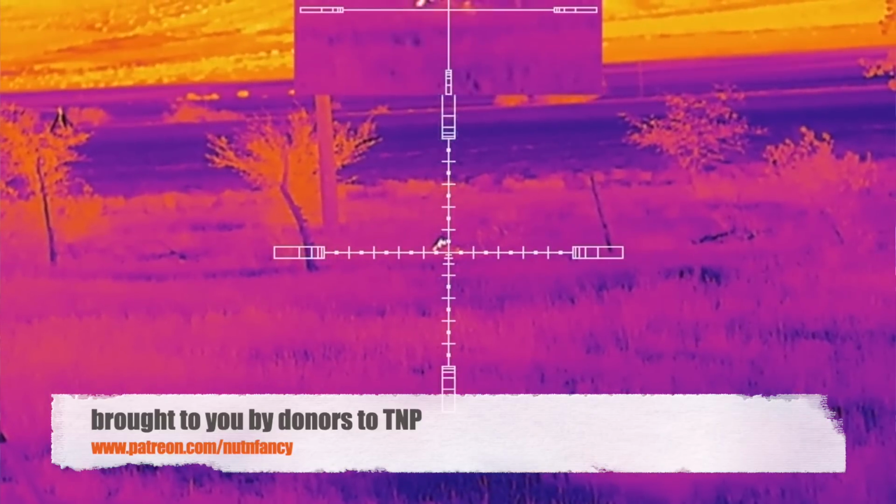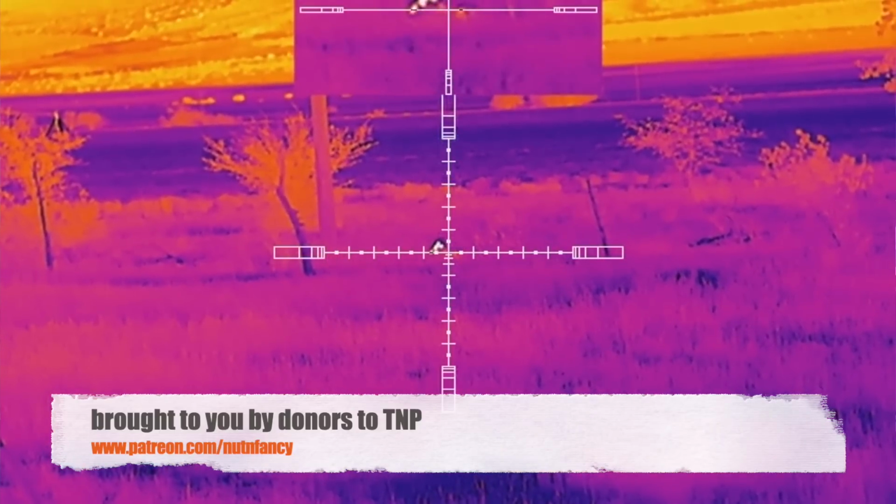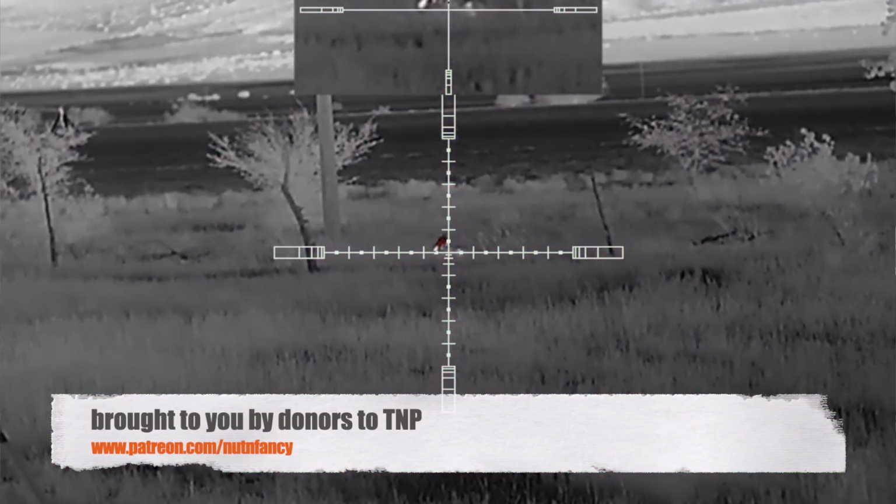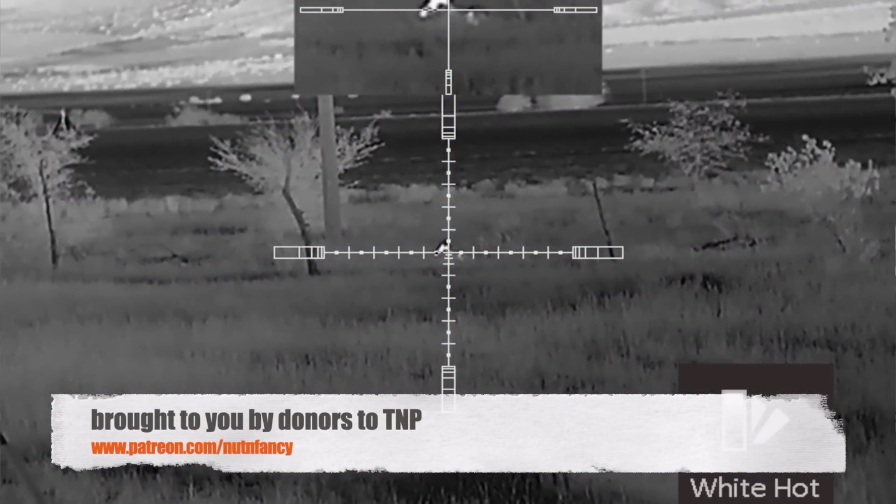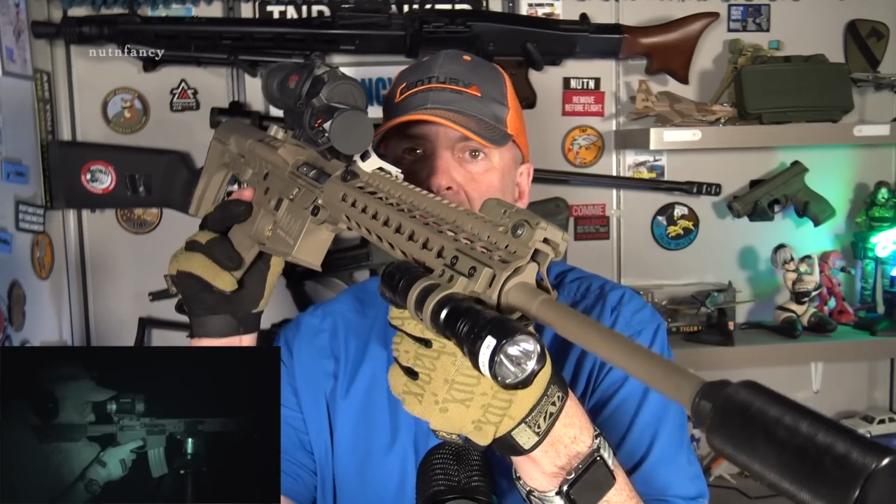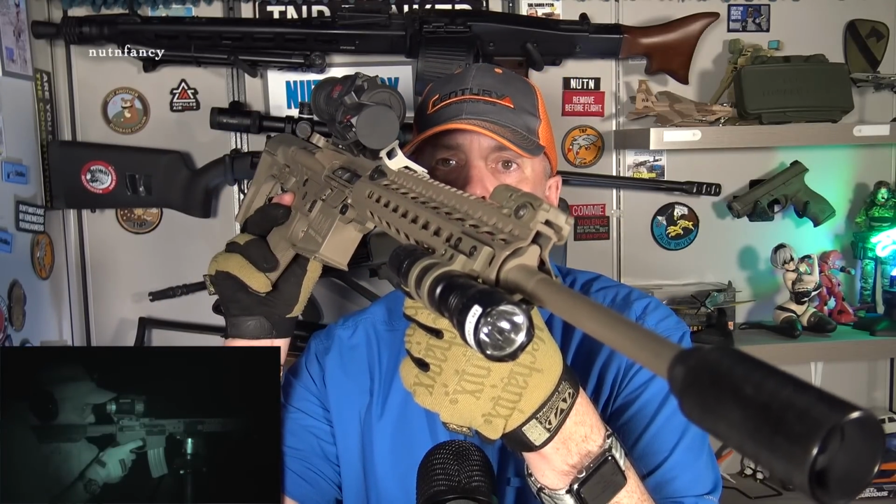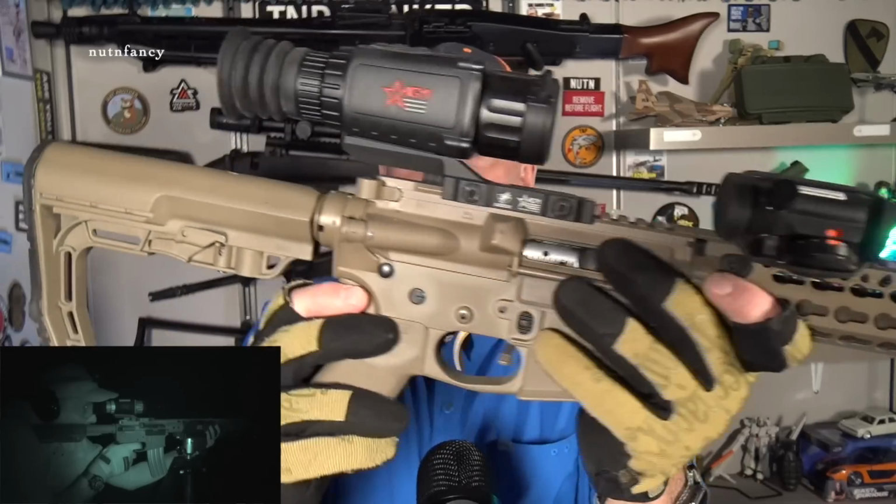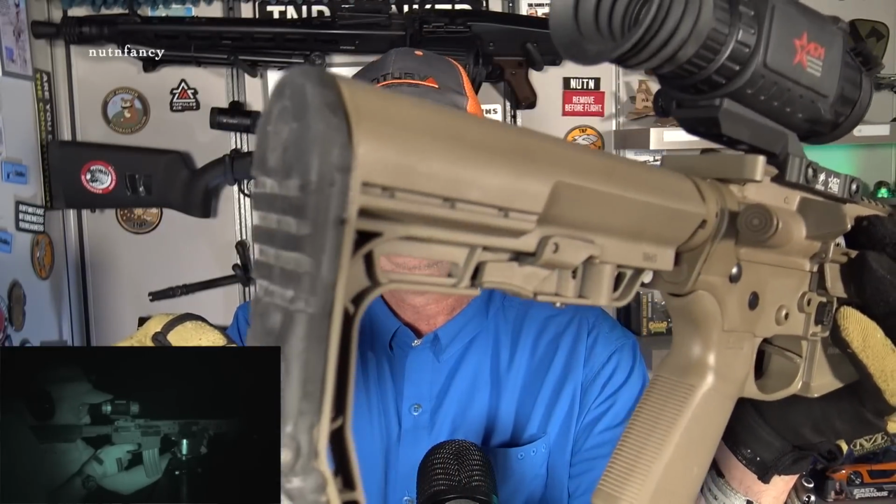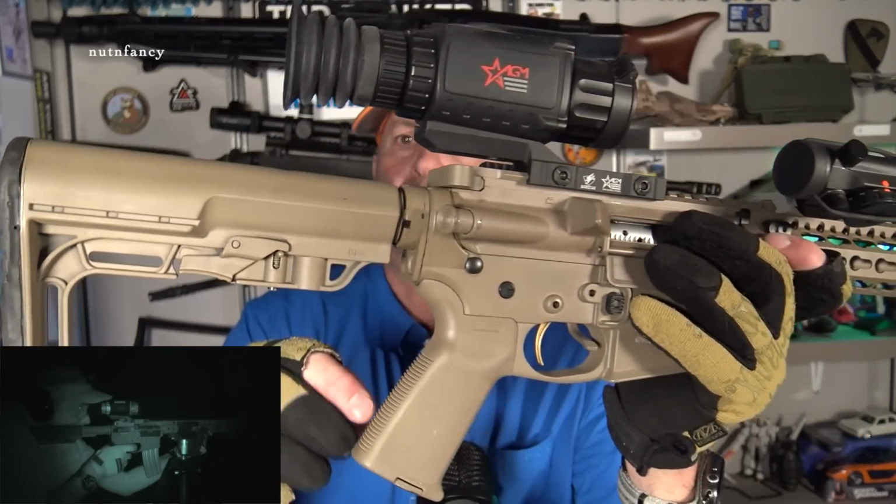Are you ready to see your ultimate AR-15? Here it comes. Your ultimate AR-15 for most guys is this right here. Medium range, night capable, ready to rock and roll. Super lightweight. This is my own build, by the way. This isn't the first time that you've seen it.